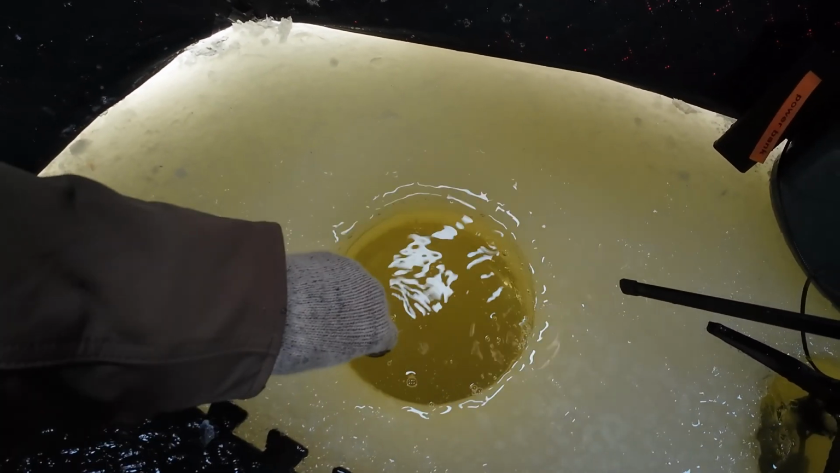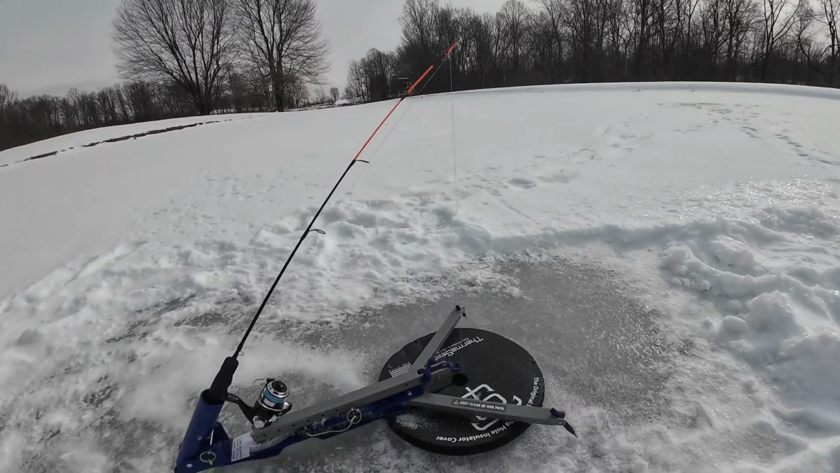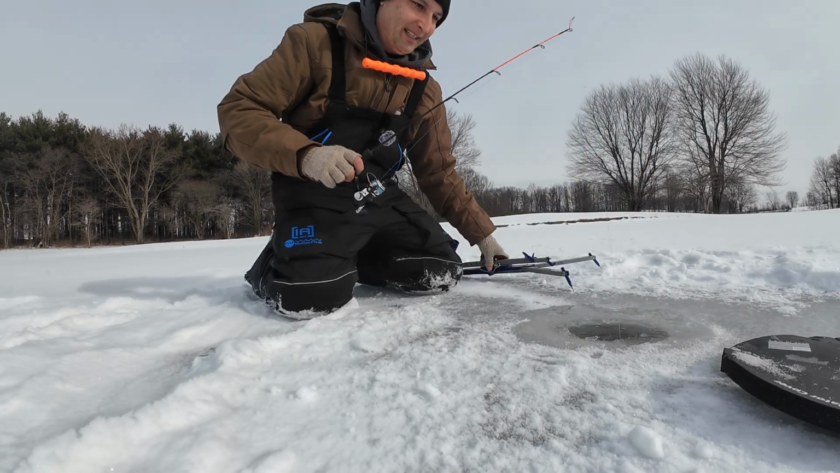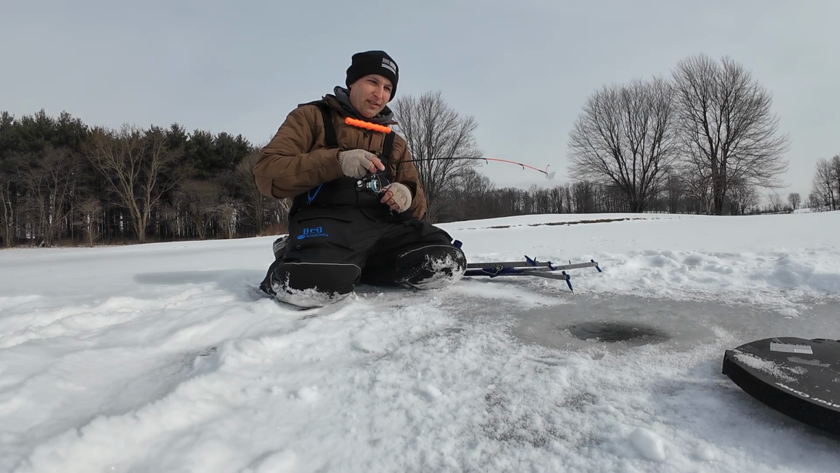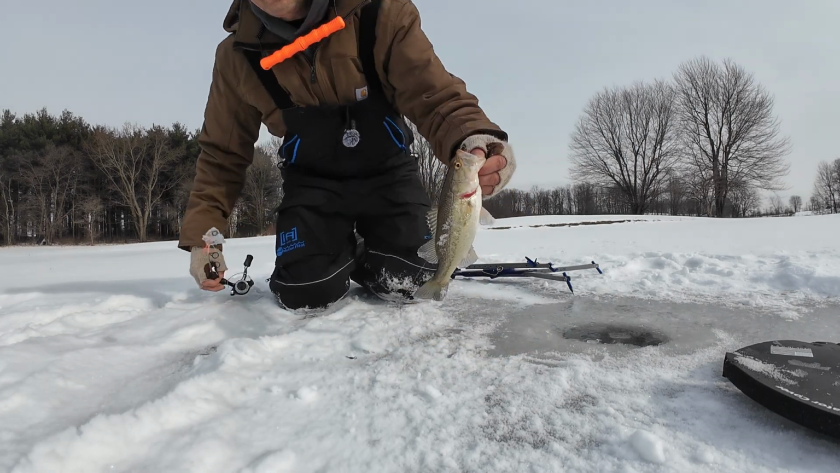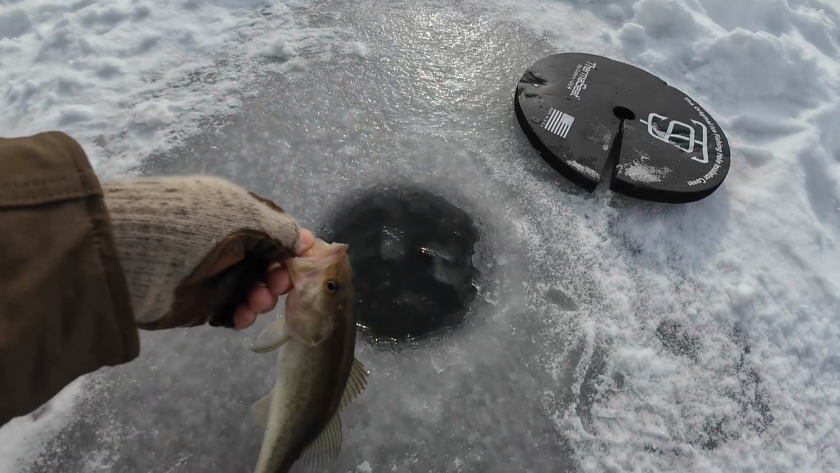There he goes. Oh, got one out here. Jawjacker just went off. Oh, he's still on too. All right, Drew is still in the shack, so we're going to have to film this ourselves. See if he's still on. Yep, he's still on. Finally, a fish on the Jawjacker. Right at the end here. Bass. Right in the roof of the mouth there, little treble hook. There we go. A little release on him here.